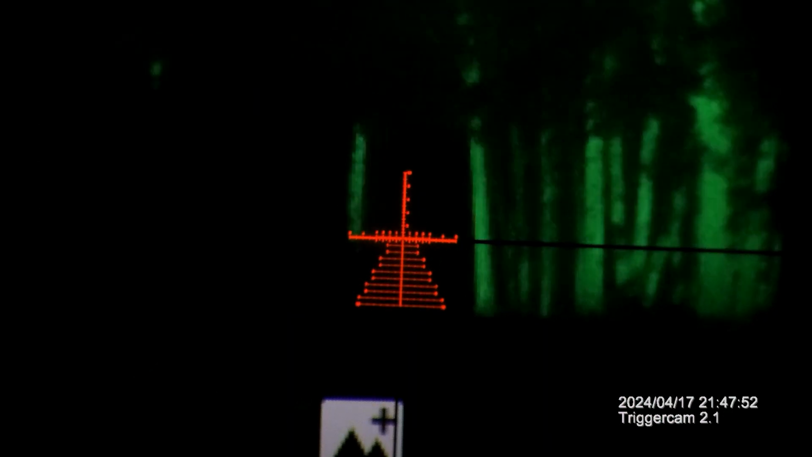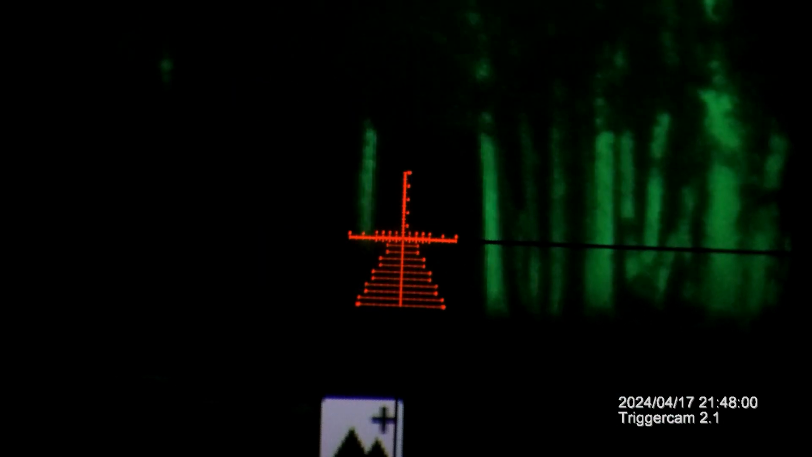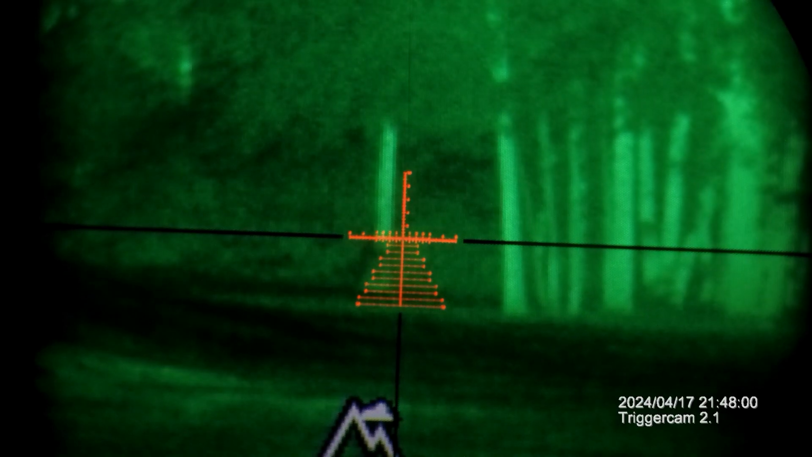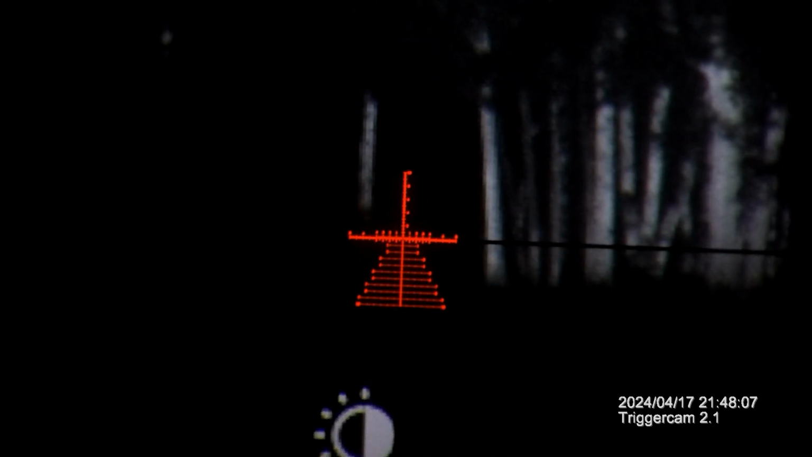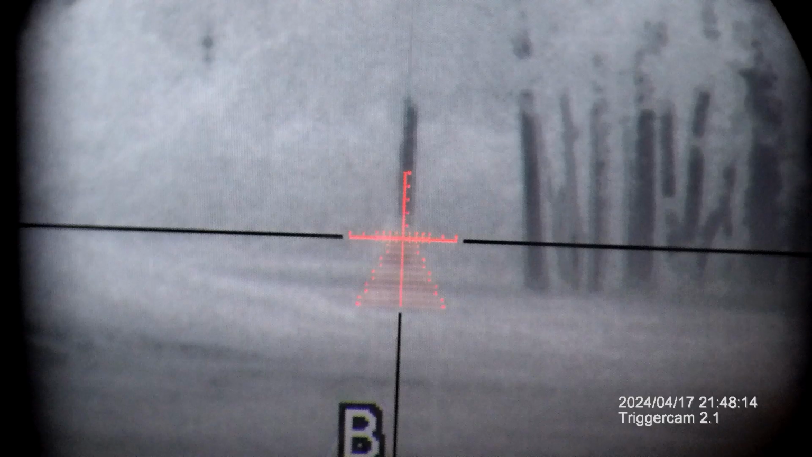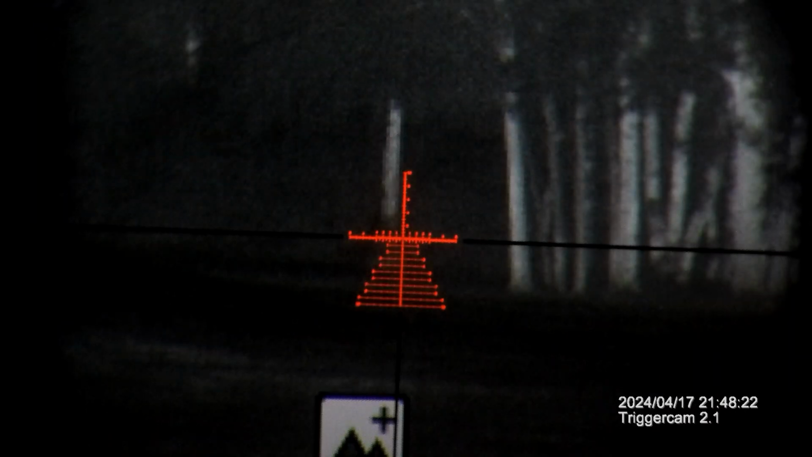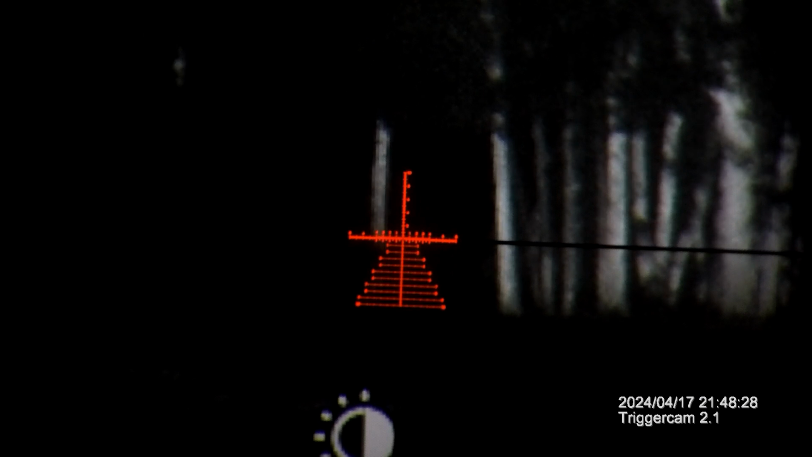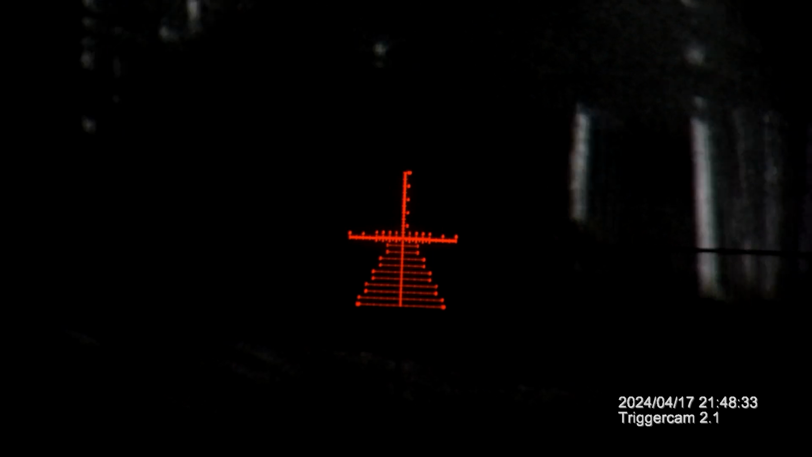Now you might have been wondering when we were up on the lake, what does the color palette even matter? And as you'll see as we scroll through here, some color palettes pick up different environments better than others. And depending on the level of contrast and the target that you're trying to engage, yeah, that kind of just washes out. But depending on the target you're trying to engage, it might help you spot things faster.